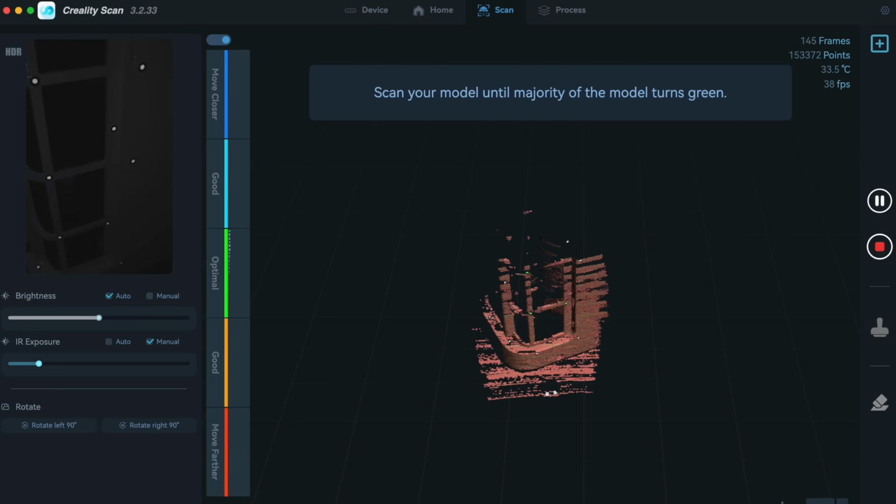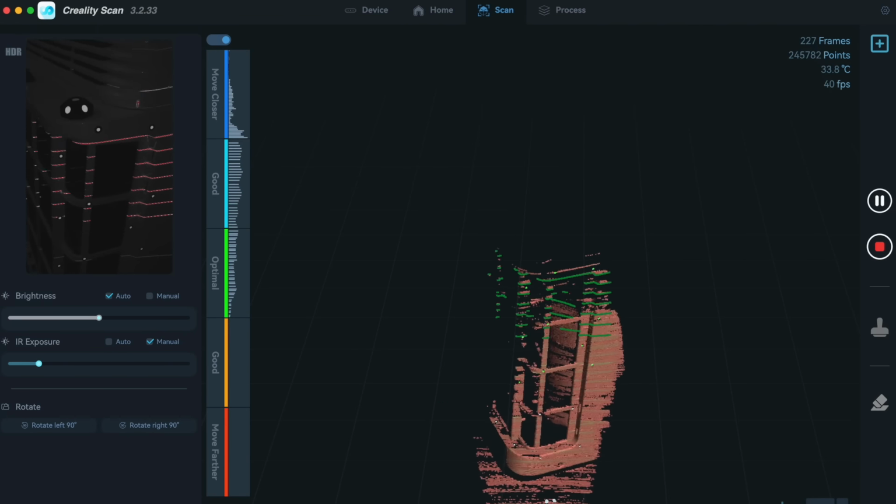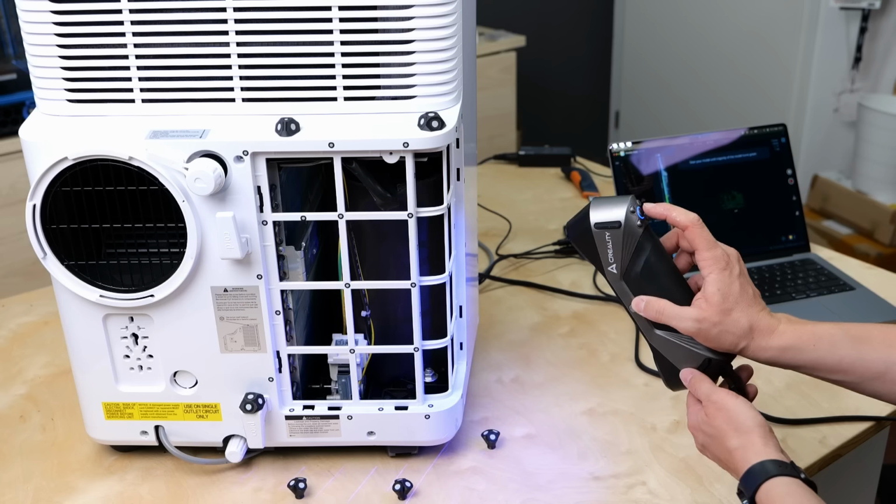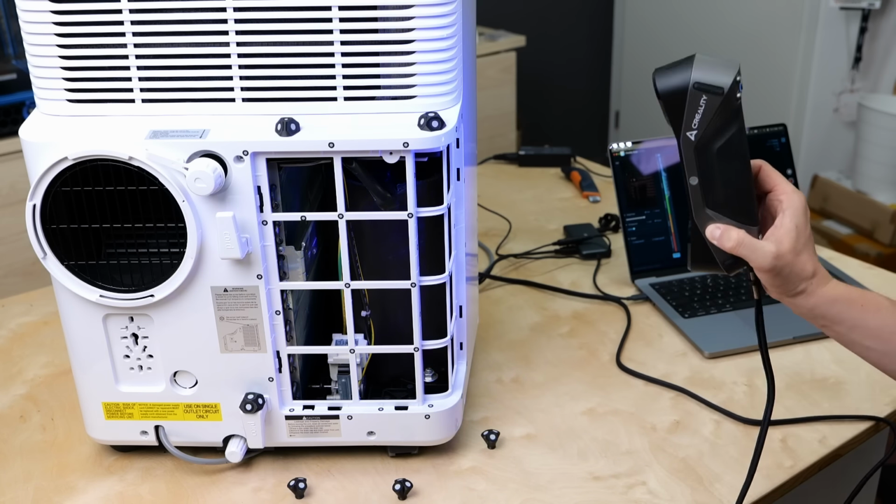Depending on the amount of markers you used, the scanner might regularly lose tracking and stop recording data, so you need to go back to a known location and continue from there. Scanning itself is really quick, and it only took me a minute or two to capture the back of the AC.